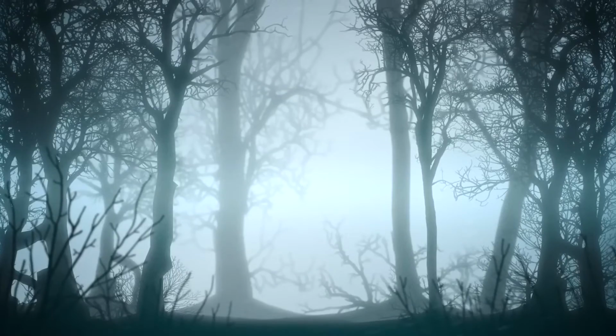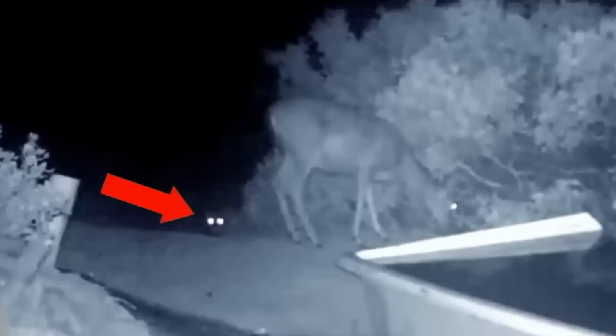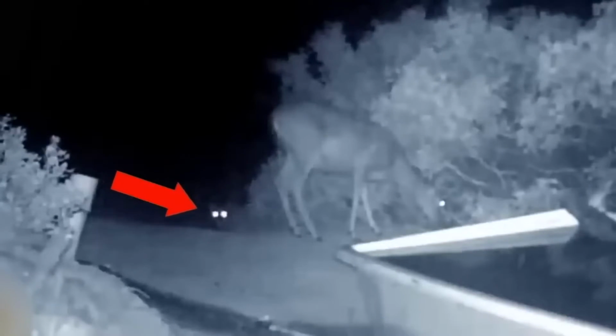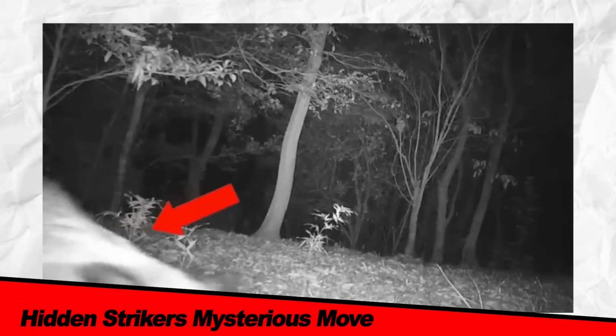Cougar's deadly ambush. In the dead of night, a trail camera captured a haunting scene of nature's brutal reality. A deer grazing innocently had no idea it was being stalked by a ferocious predator. A cougar hiding behind the bushes waited for the perfect moment. In one swift, deadly strike, the cougar leaped from the shadows, landing on the deer's jugular vein. The prey succumbed to the powerful jaws of the cougar, leaving a chilling silence in the wake of the midnight attack.